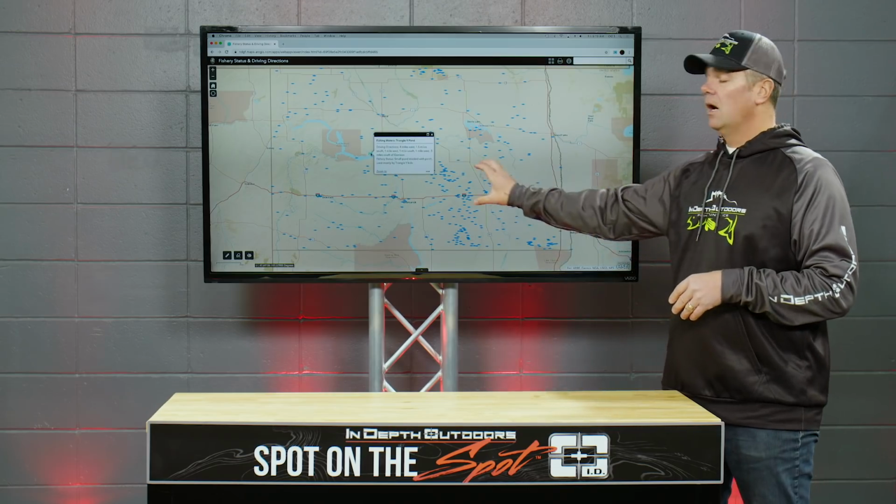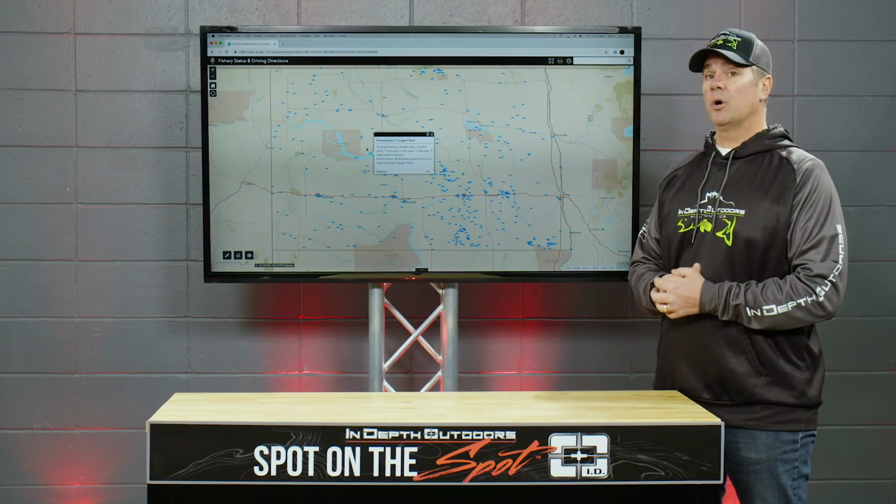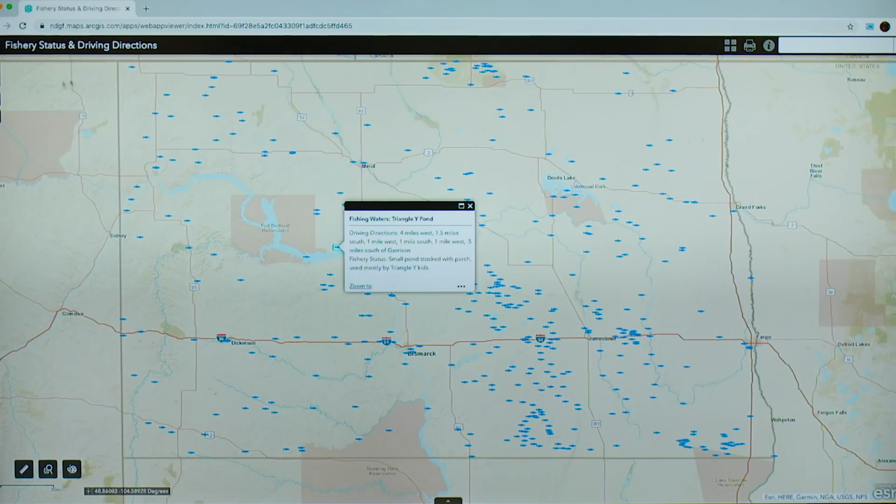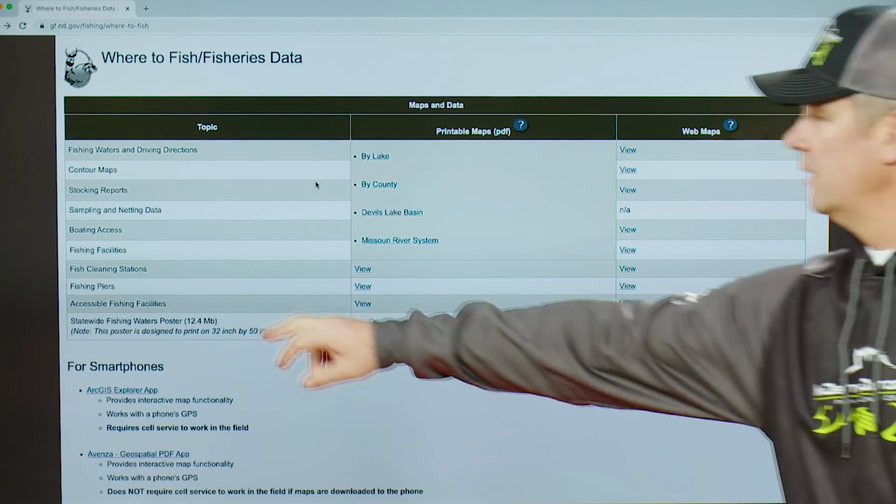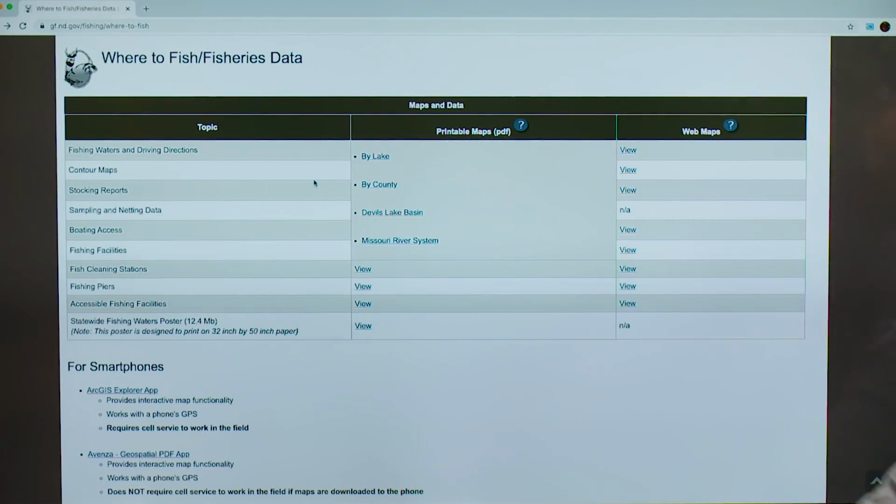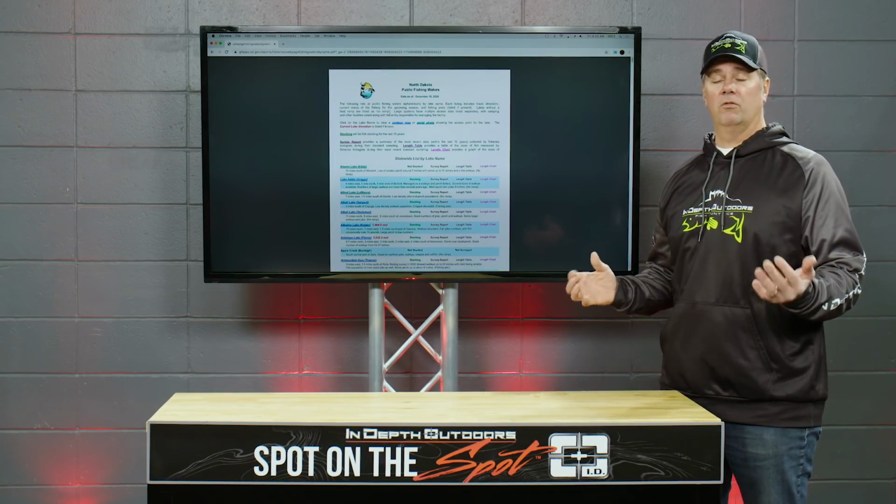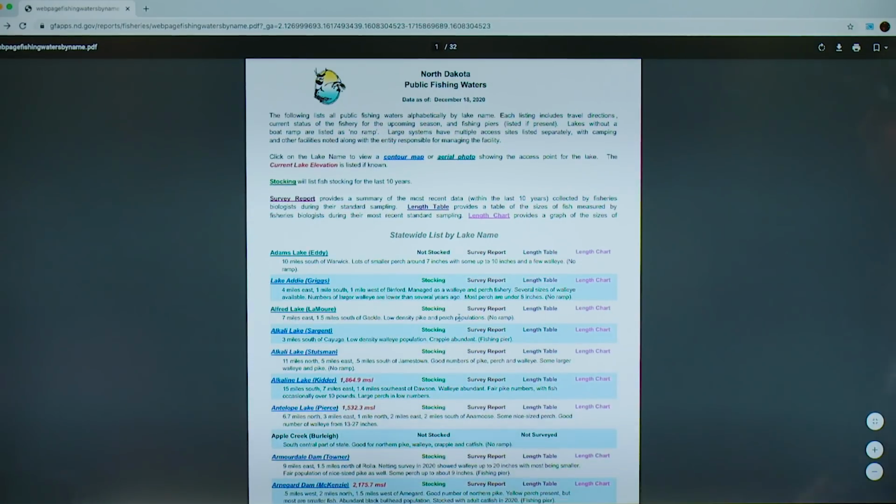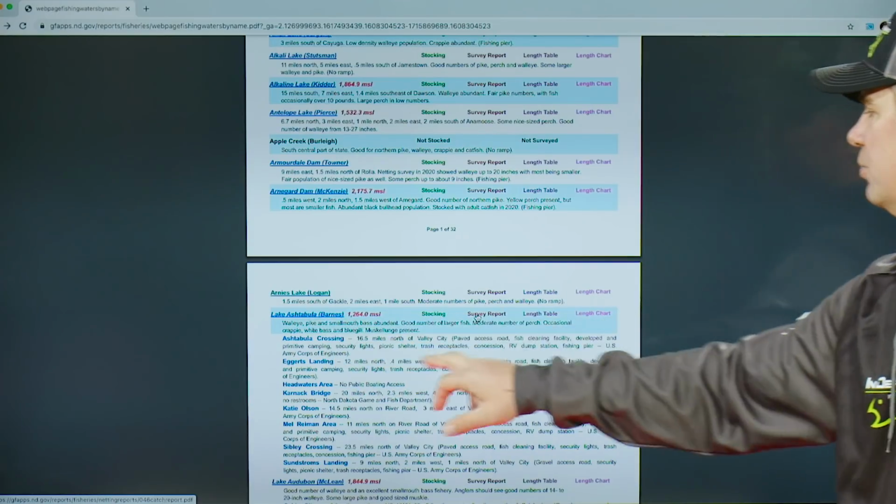Once you find a body of water that indicates in that short synopsis that there are good perch numbers present, what I'm gonna suggest you do is go back to the home page of Where to Fish in North Dakota and look at the survey reports. You'll find that under sampling and netting data, and you're gonna search by lake. What you're going to see here is a list of all the lakes for which North Dakota has sampling data. We're gonna scroll down a little bit. These are all random. These lakes I've never fished, but let's click on Lake Ashtabula survey report.